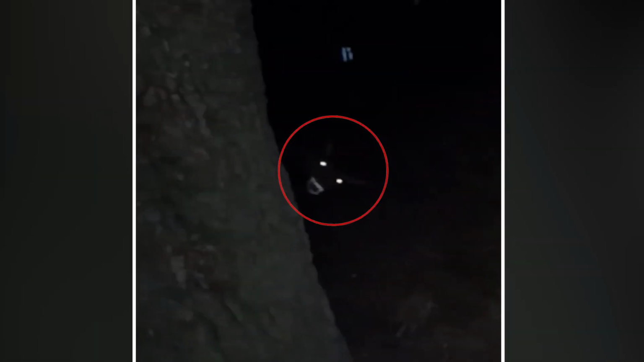The curiosity of its nature left him questioning everything he thought he knew about the creatures that might dwell in the shadows of the woods.